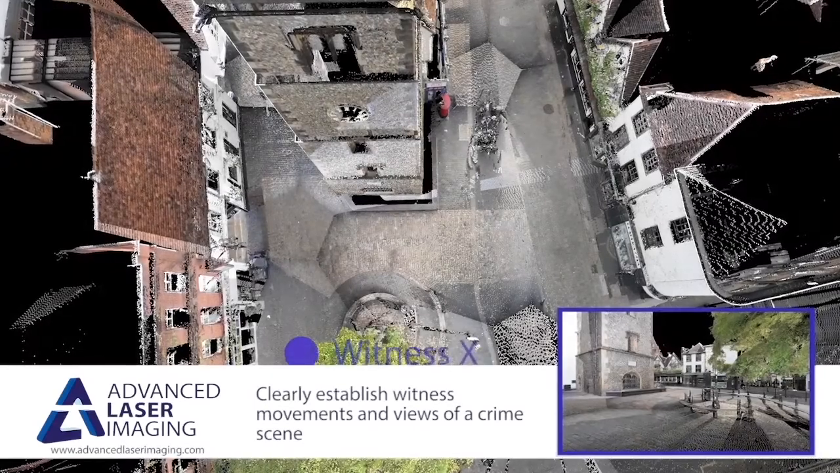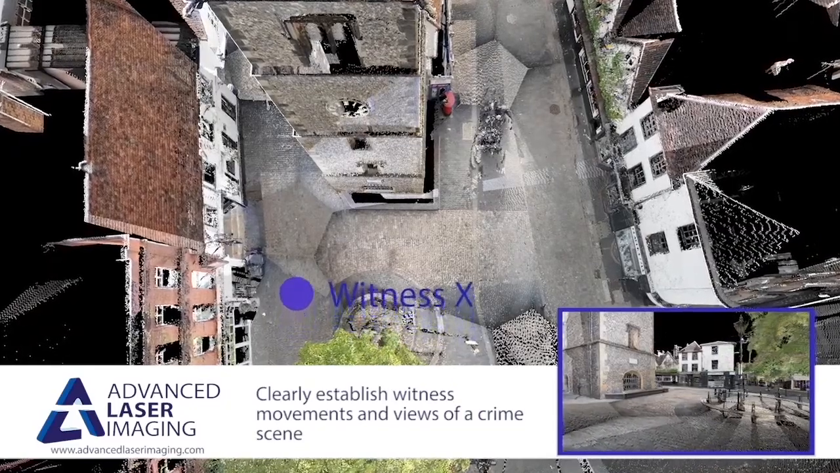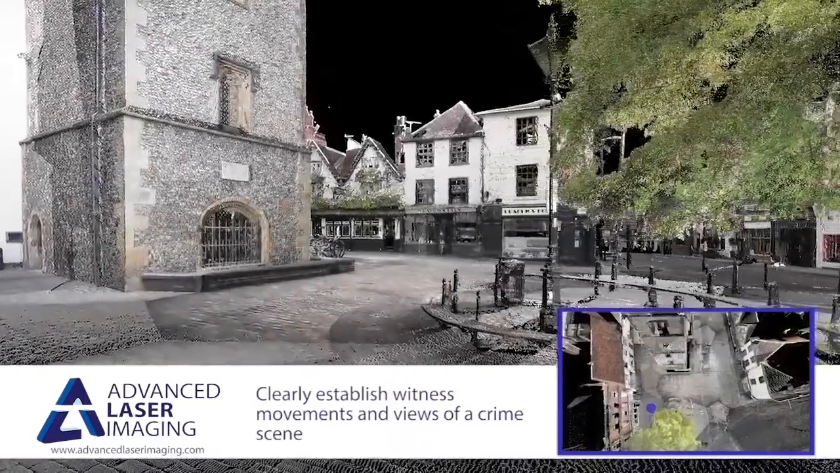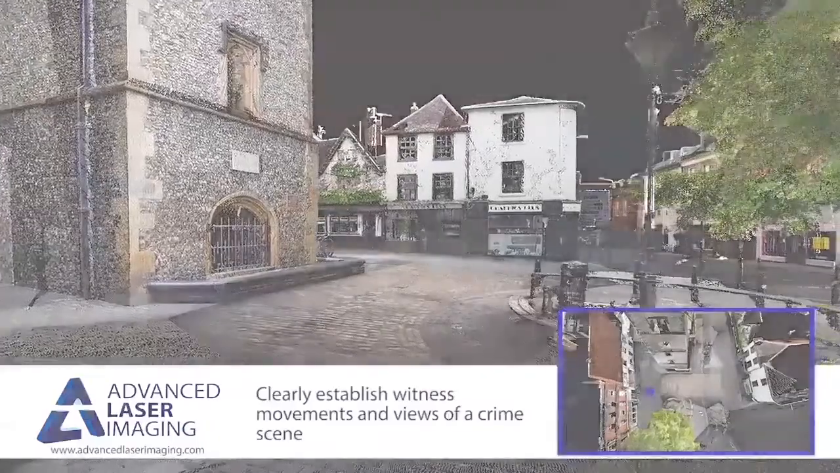Now let's look at witness evidence gathering and testing. Witnesses form a crucial part of most investigations, but reliably testing their evidence can be extremely difficult. Using our immersive 3D environments, you have access to an accurate virtual version of the scene, and it is incredibly effective at understanding their point of view.